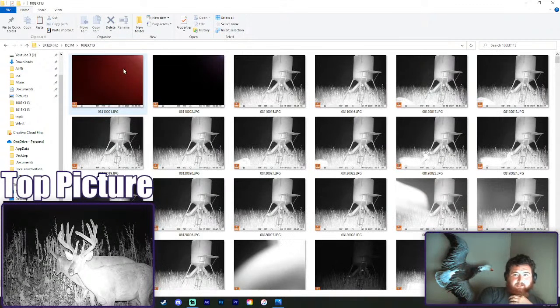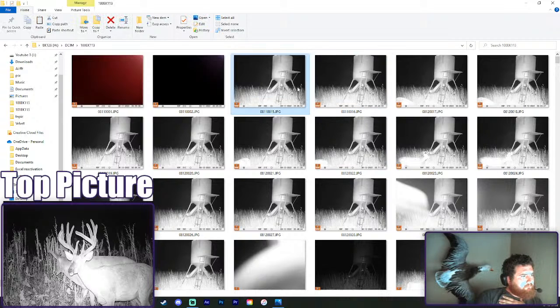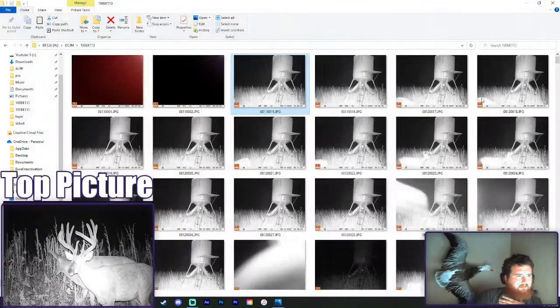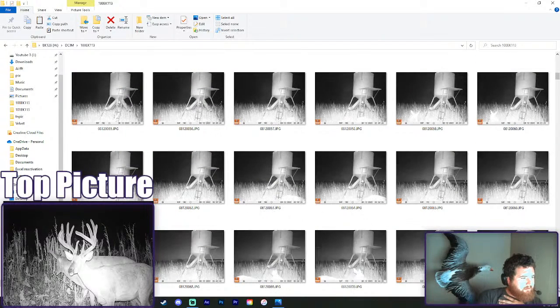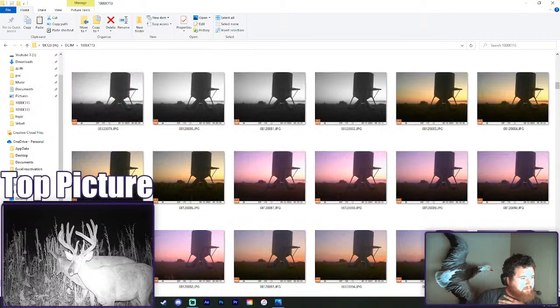Let's see what we got going on. Where is this? I believe this is Junkyard. I think. It's so hard to tell in the dark. What do we got? 580 pictures. I think this is Junkyard, but we'll see. Little buck. I'll be able to tell better in the daylight if we get some daylight pictures.